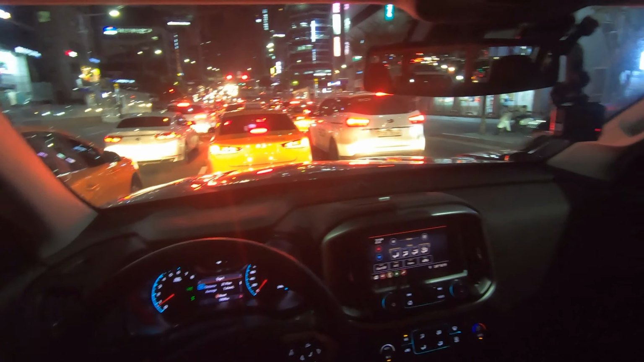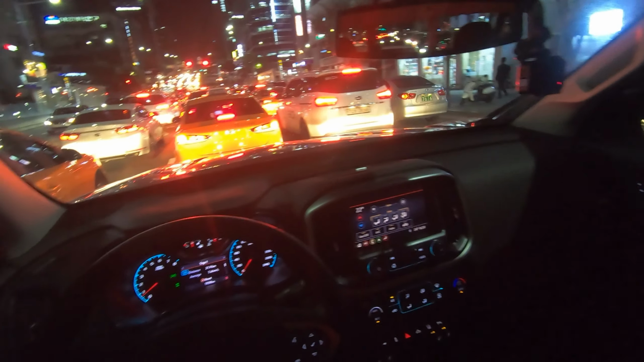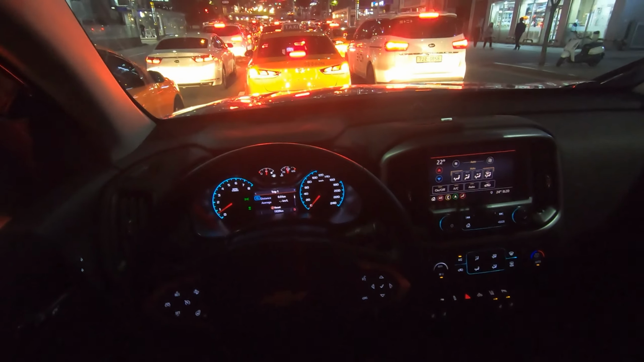One thing you can notice is that when you see that little window at the rear, then you realize, oh, I'm driving a pickup truck. So let's reset the trip computer.